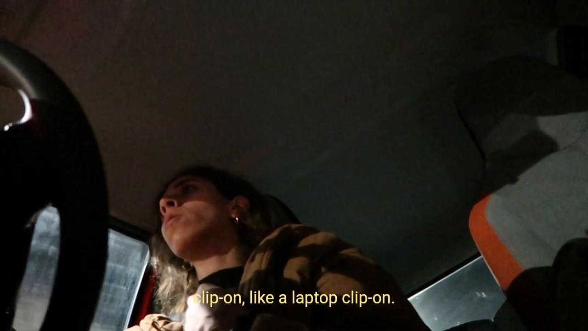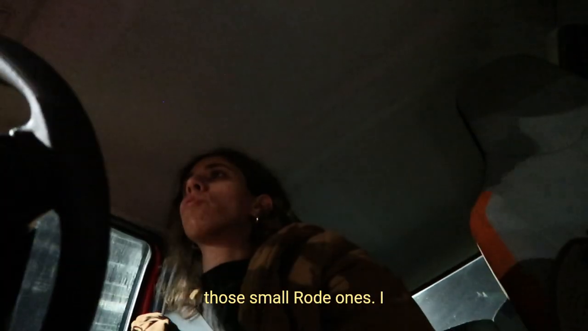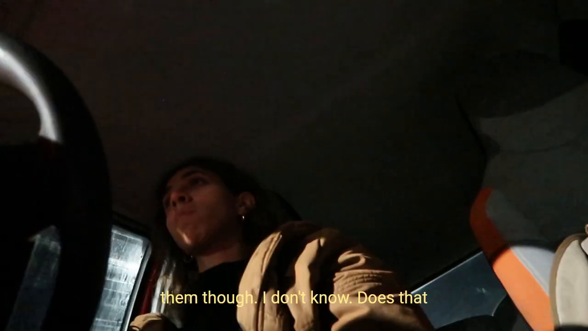I'm not ready to buy a small microphone yet, like a clip-on, like a laptop clip-on. I see everyone having those small Rode ones. I see them in all the YouTube videos. Everyone has one of those. They look convenient. I don't know how you connect them though. Does that thing connect with Bluetooth on something, on a camera? Does that thing record and then you transfer? I have no fucking clue. I use my phone sometimes, but I have to hold it, and that's not ideal.